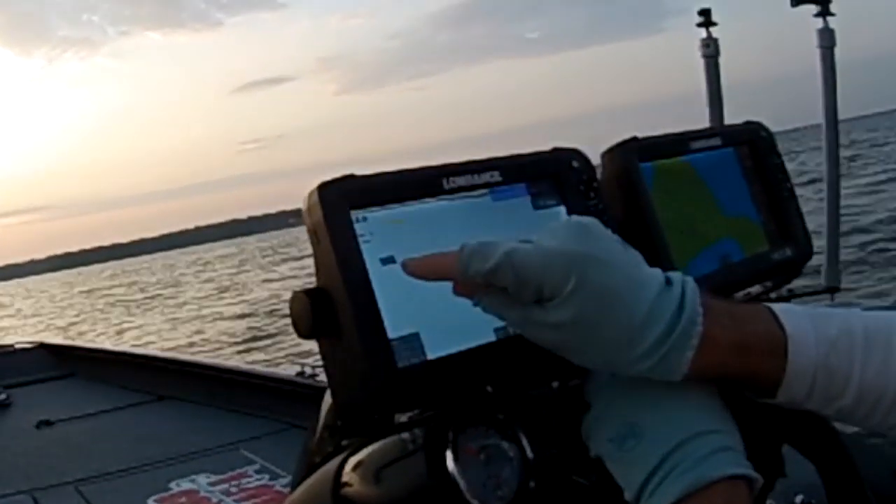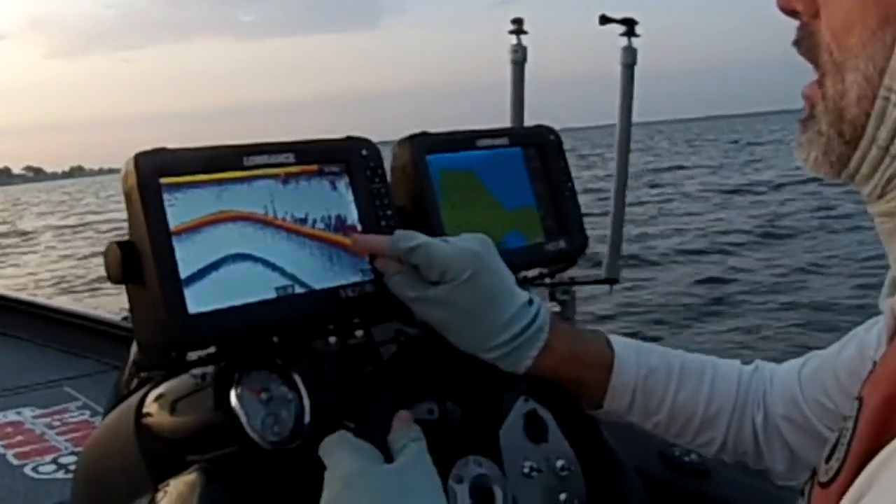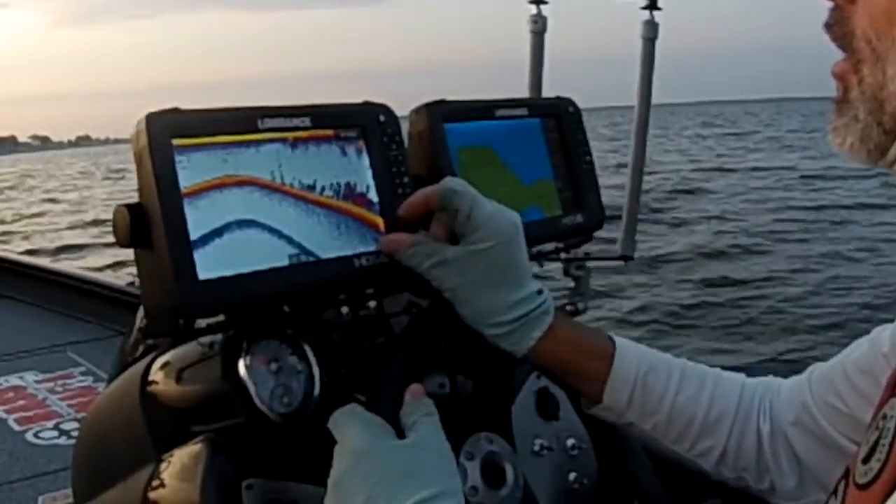Joe Coker, and today we're going to teach you how to find and properly mark the heart, the center of a shell bed. So in this you can see it's hard bottom. It's all hard bottom. It's got red in it. It's going to start getting more thick with yellow, thicker density yellow.